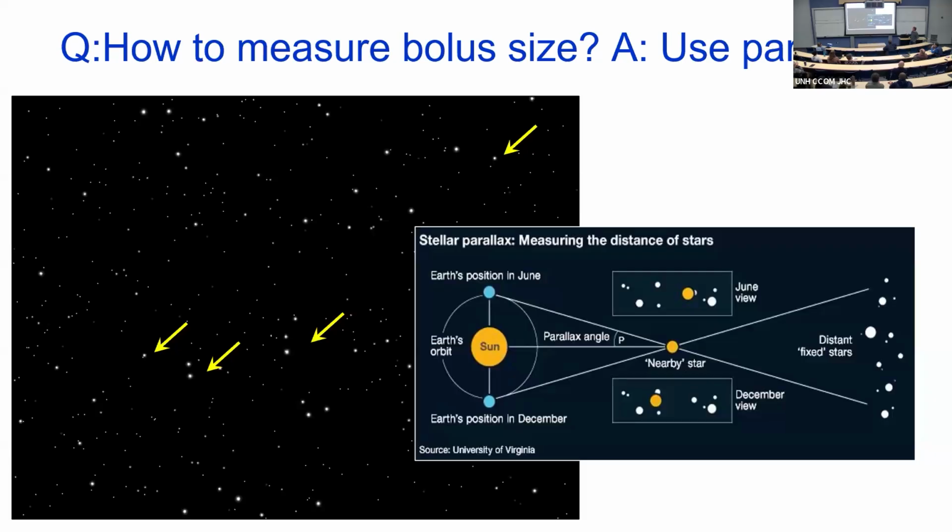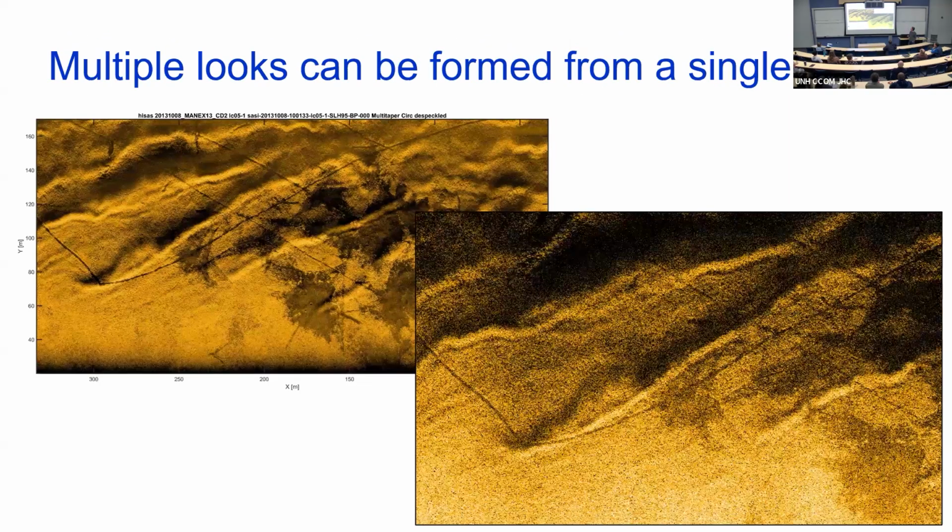If you can make an image of the sky from different angles, you will see that the star shifts with respect to the background. You can see a shift, and that tells you the distance. So hopefully we can do the same thing with the internal wave caught on the SAS systems.